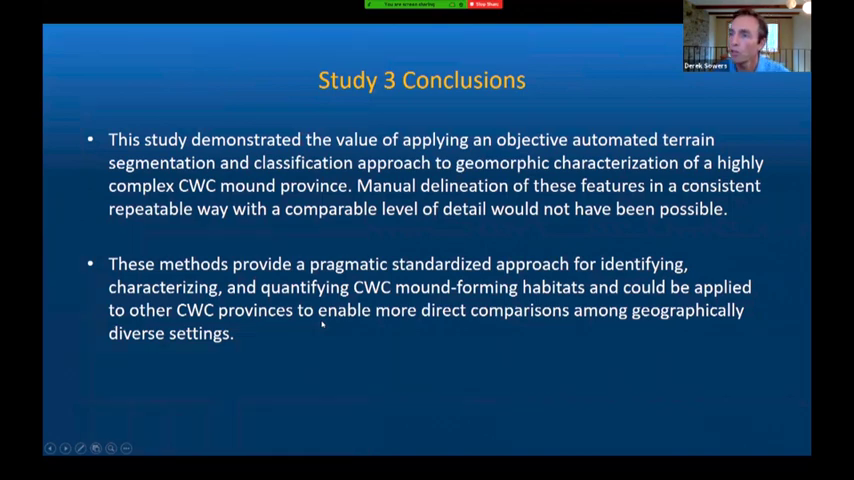So the study 3 conclusions were that the study demonstrated the value of applying an objective automated terrain segmentation and classification approach to geomorphic characterization of a highly complex cold water coral mound province. Manual delineation of these features in a consistent, repeatable way with a comparable level of detail would not have been possible. These methods also provided a pragmatic, standardized approach for identifying, characterizing, and quantifying the cold water coral mound forming habitats and could be applied to other cold water coral mound provinces to enable more direct comparisons among geographically diverse settings, which would be interesting to do because these are found all around the world.